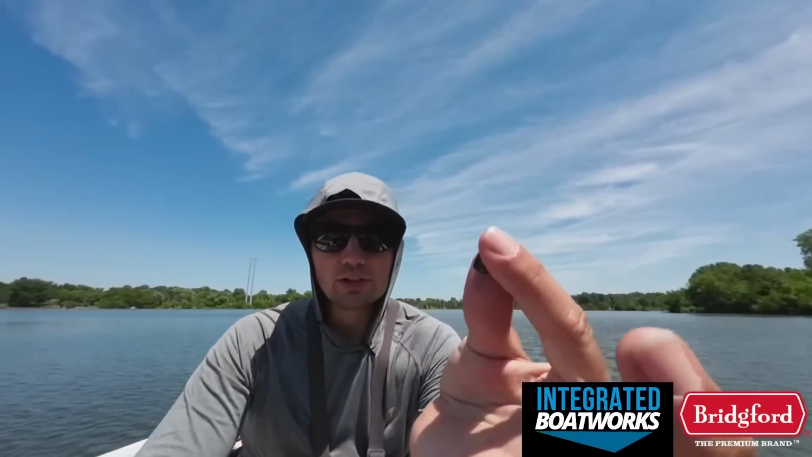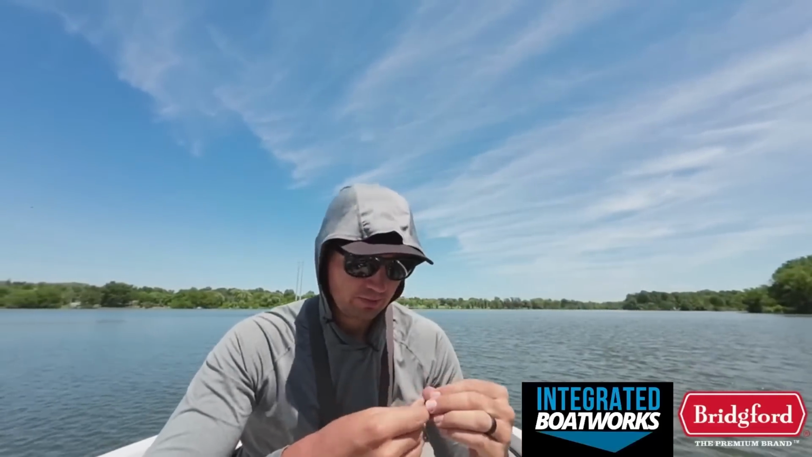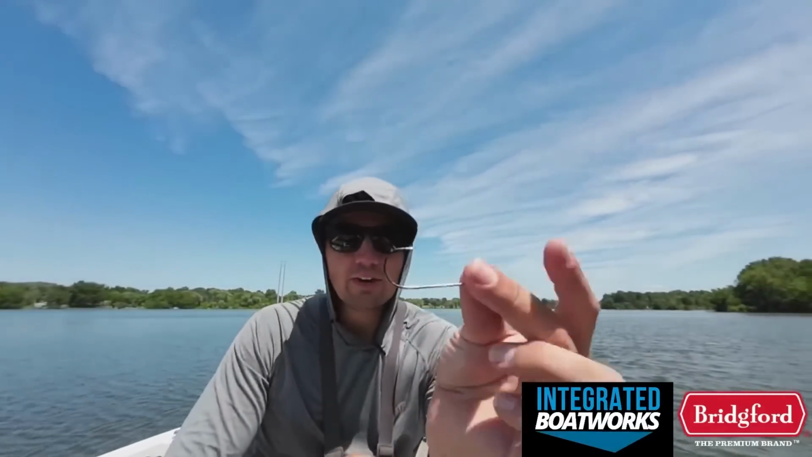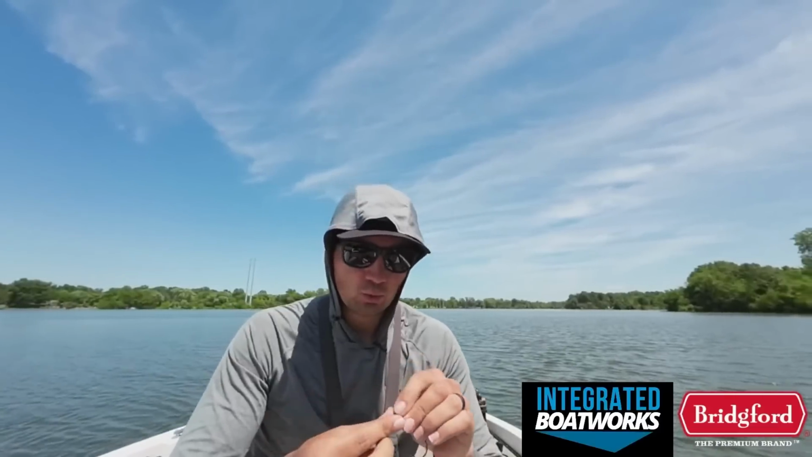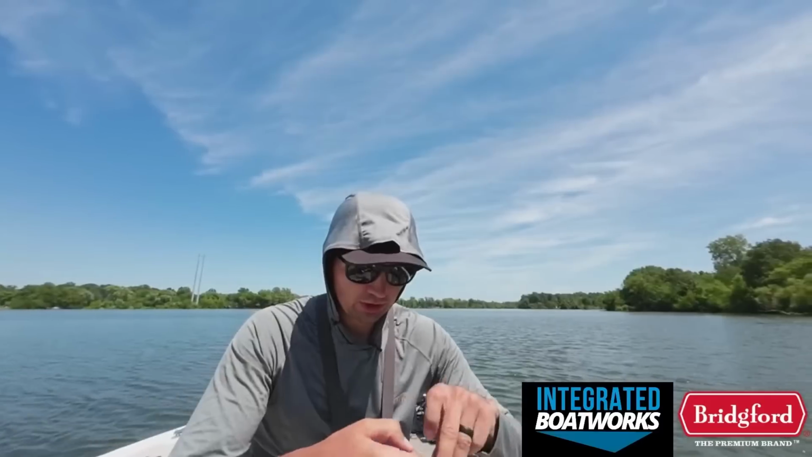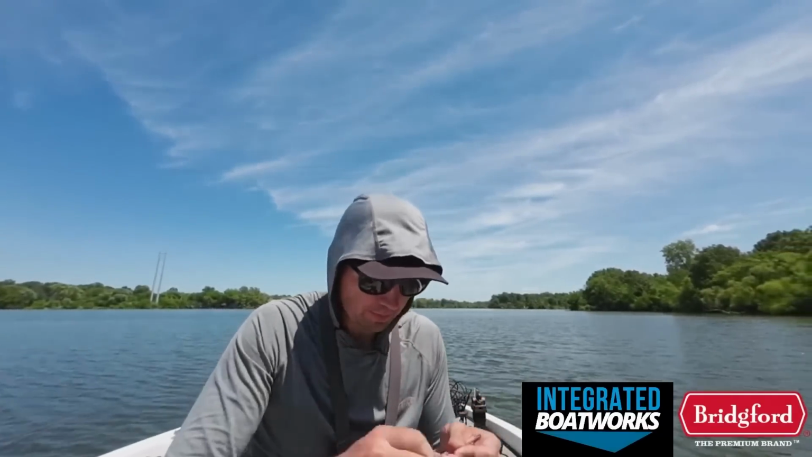Grab a slip sinker. This is a Denali 3/8 ounce tungsten slip sinker. Then I'm going to tie a Palomar knot to a 5/0 offset worm hook by Gamakatsu. Super basic, just a simple deal.